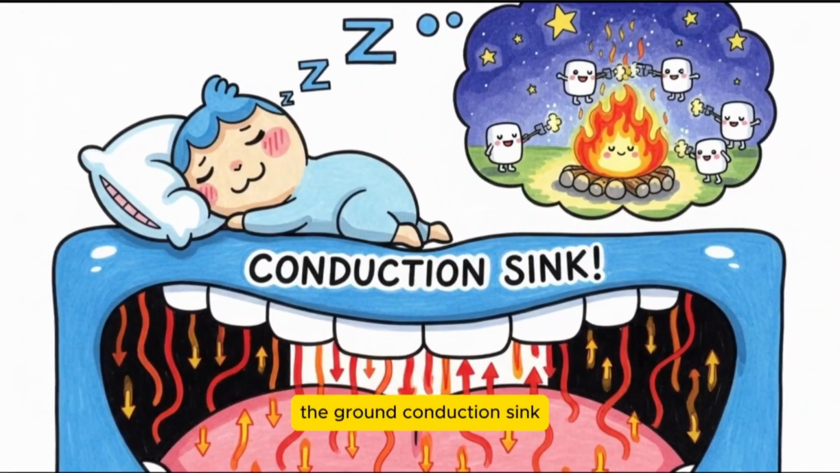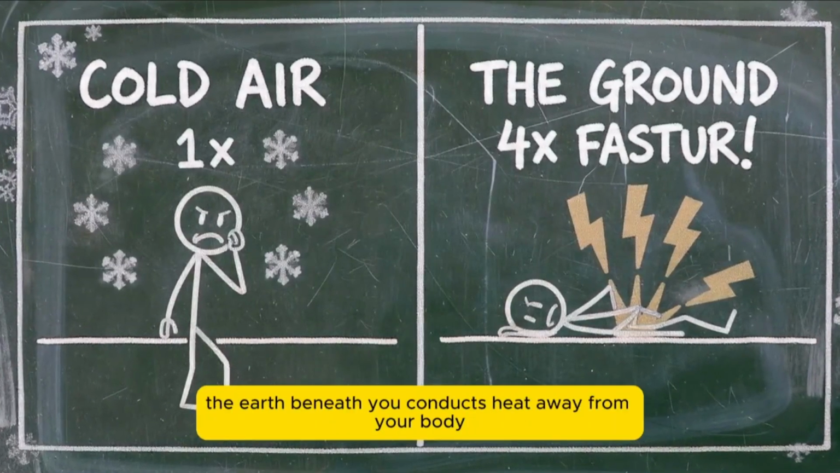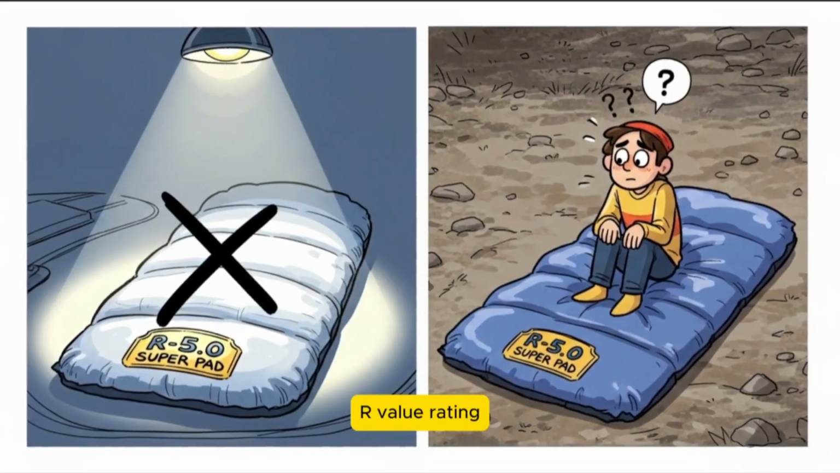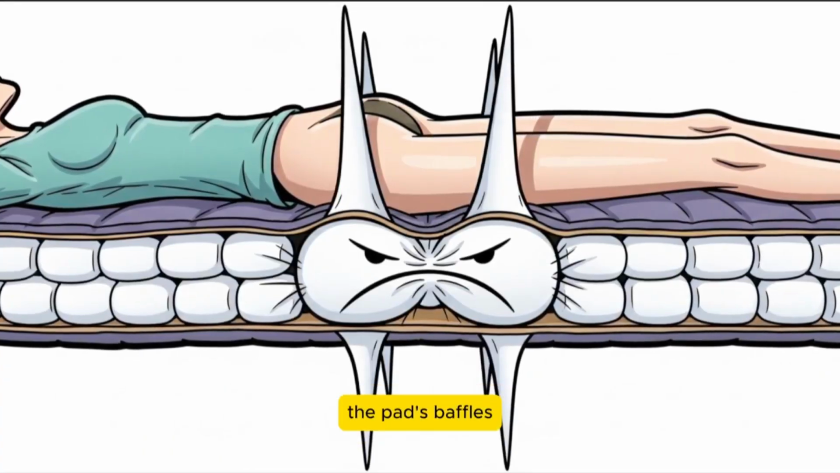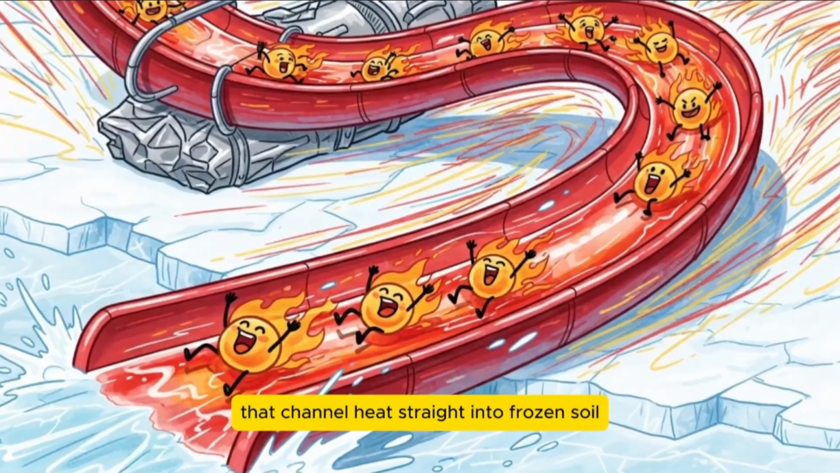Trap number 1. The ground conduction sink. While you worry about air temperature, the earth beneath you conducts heat away from your body 4 times faster than cold air. Physics doesn't care about your sleeping pad's R-value rating, that number assumes perfect lab conditions. Reality? The moment you lie down, your hip bones compress the pad's baffles, collapsing air pockets into thermal bridges that channel heat straight into frozen soil.